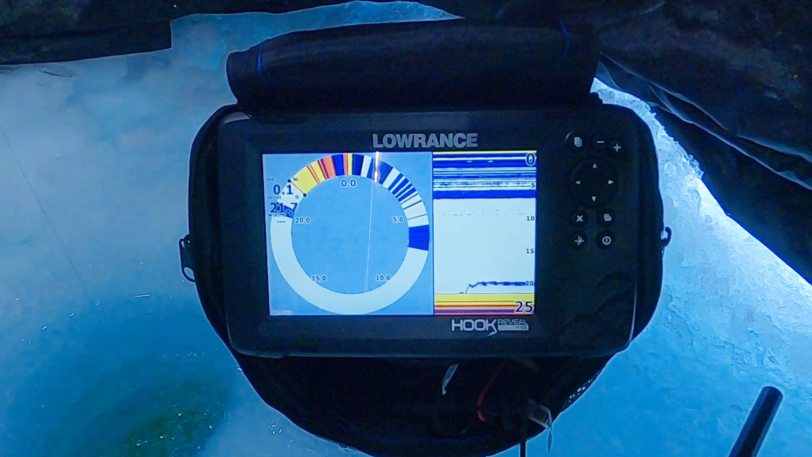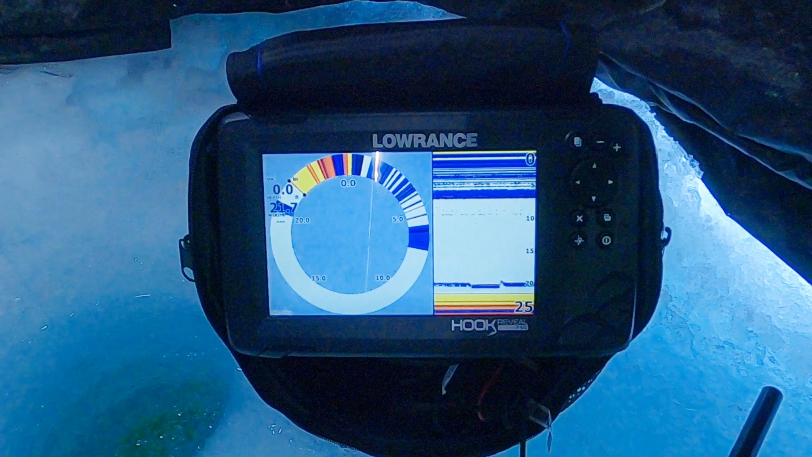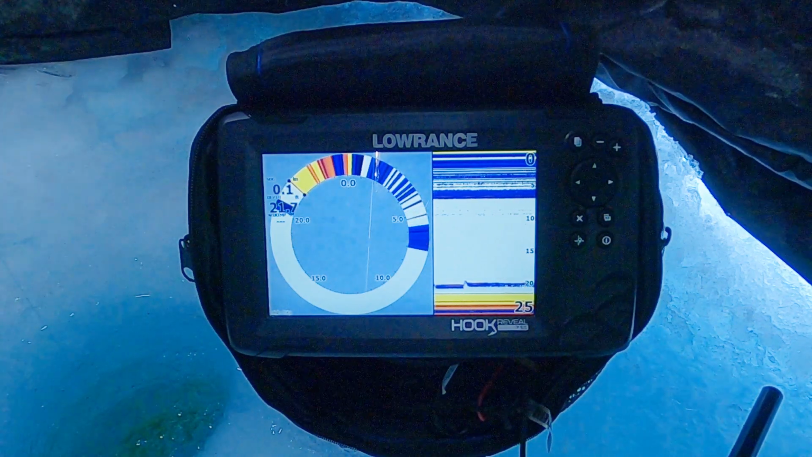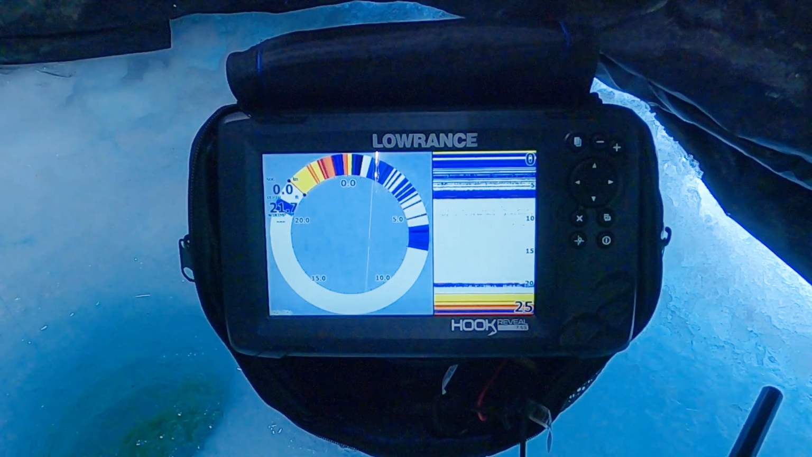There's always been the debate, what is better, flasher or 2D sonar or chirp sonar on the ice? And you know what, that debate is pretty much over in my mind. I don't really see many scenarios at all that you need a flasher anymore. In fact, 2D sonar is almost on its way out with all the live sonar options. But for the sake of this video, flasher or 2D sonar, which one should you use? My recommendation is always use full screen sonar. Do not worry about the flasher screen that's in there.